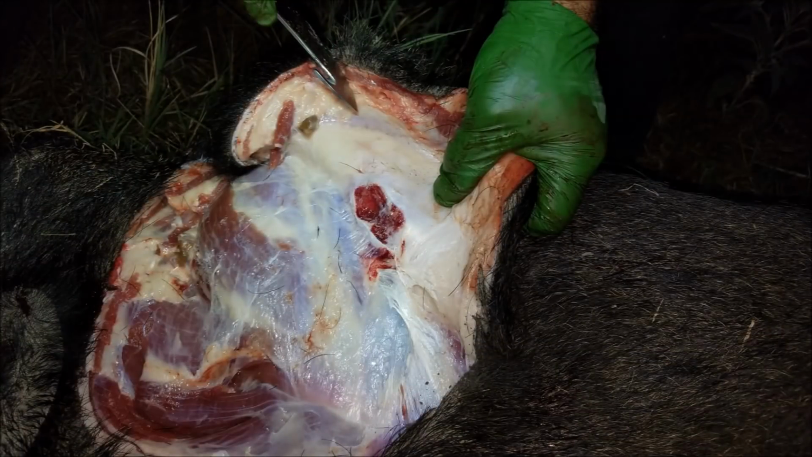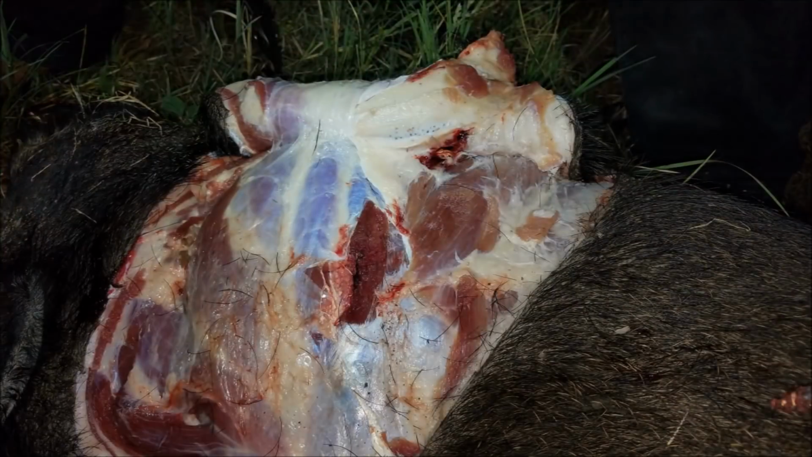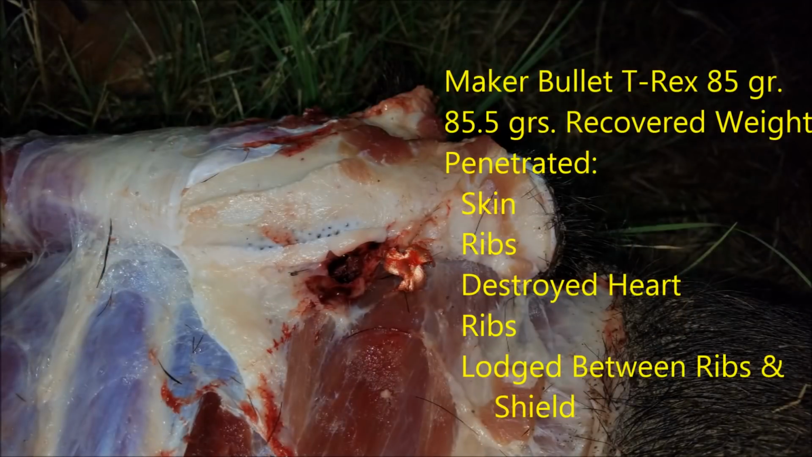Alright. So we peel back the skin to locate both bullets, found the Spear TNT right off. It had actually gone through quite a bit of the body. Actually going through the spine, and I could put my fingers between the vertebrae of the spine. That hog wasn't going anywhere. The T-Rex round, we found it right where the metal detector indicated. It had expanded appropriately and had gone through and done the damage that it was expected to do.